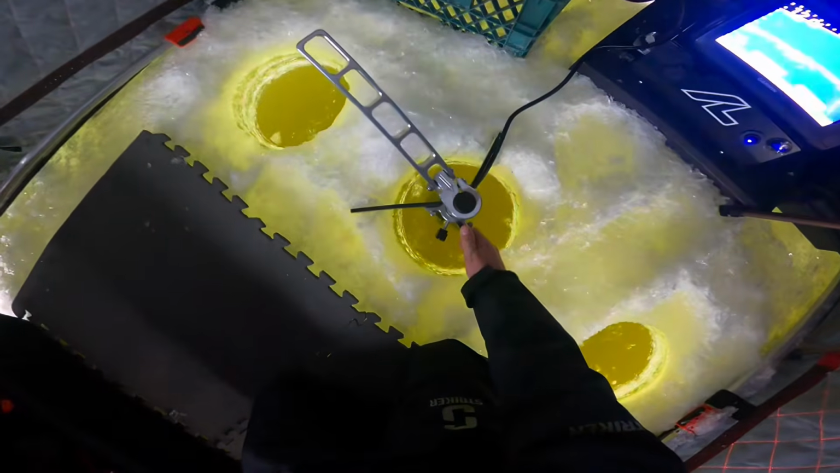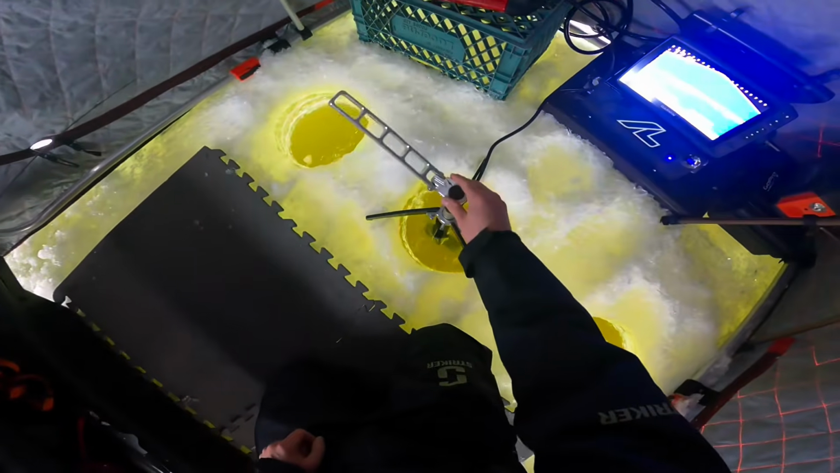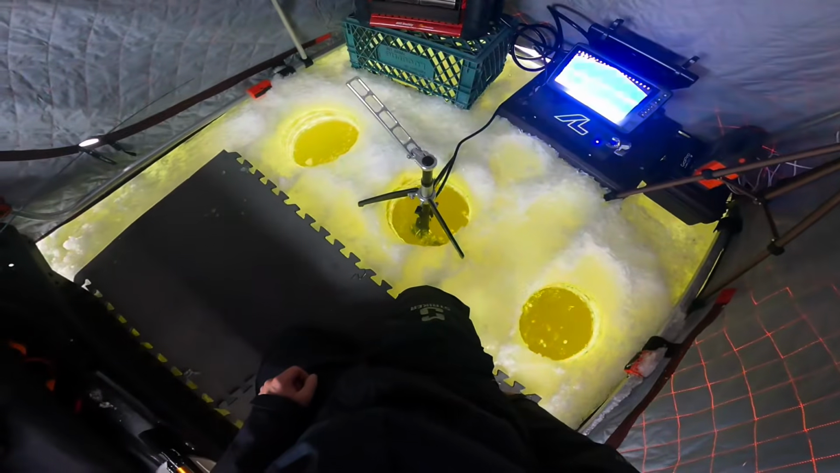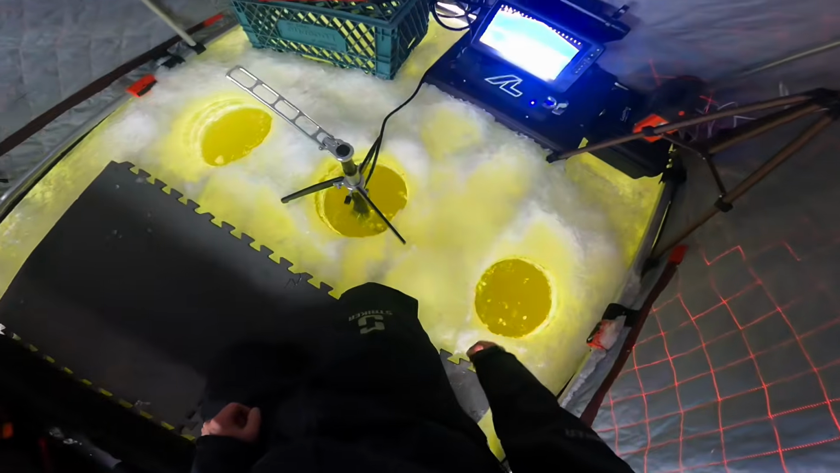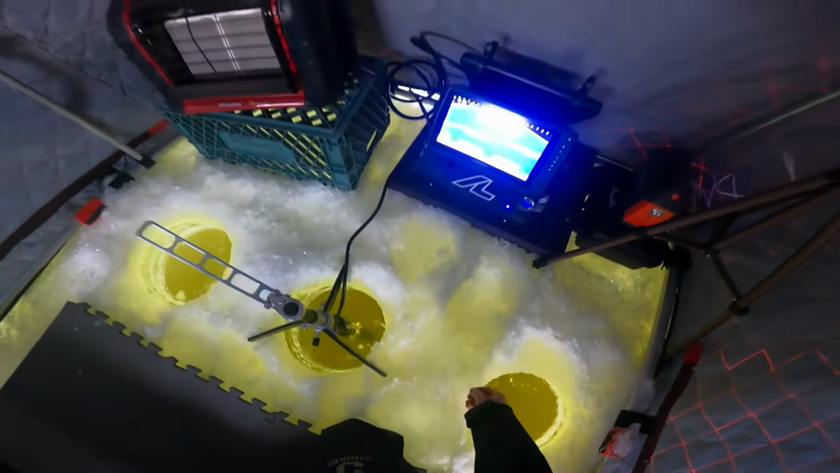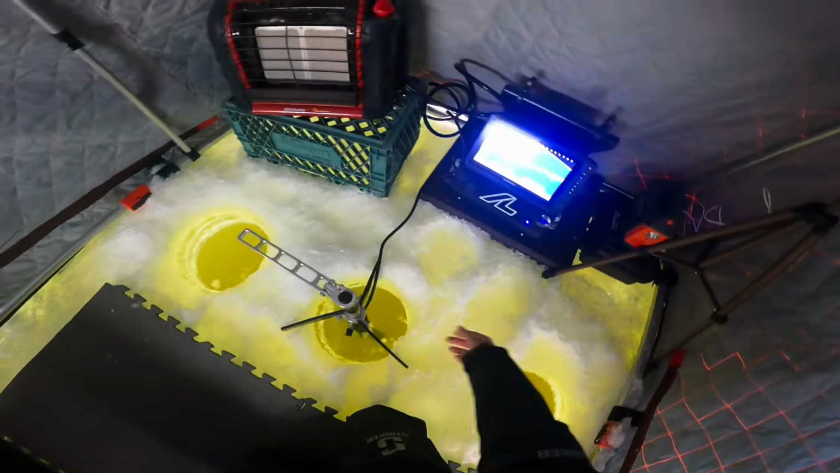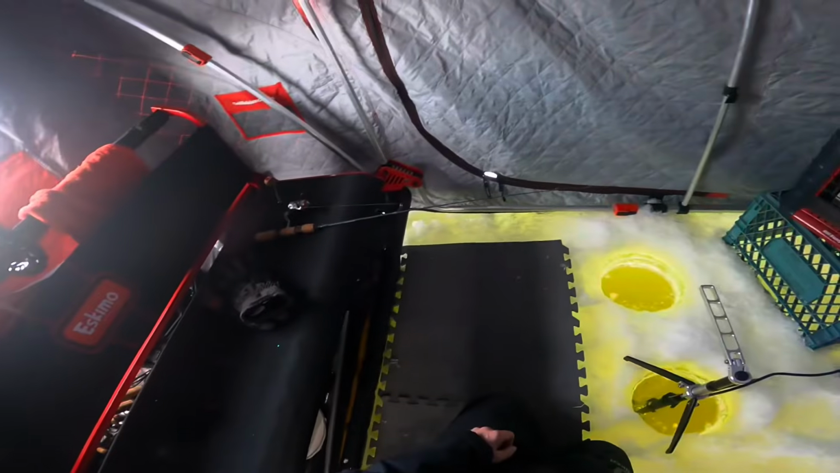Some guys you'll see will fish out of the same hole as their transducer pole is in. I just don't like to. You're probably gonna get tangled up eventually, and it's just not worth it. It's easier just to drill another hole, especially now on early ice. There's only 6 inches. So what I'm gonna do is go over the pole setup I have, then I'm gonna talk about the screen and the shuttle, and then I'll go into some settings and stuff.